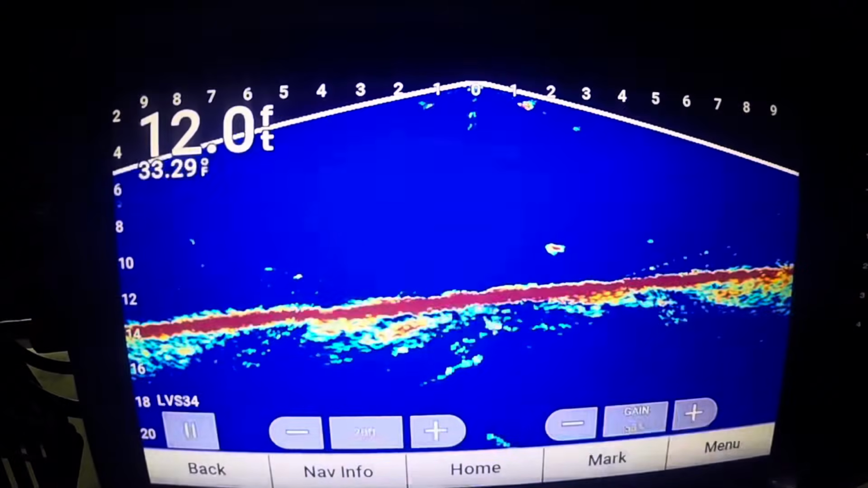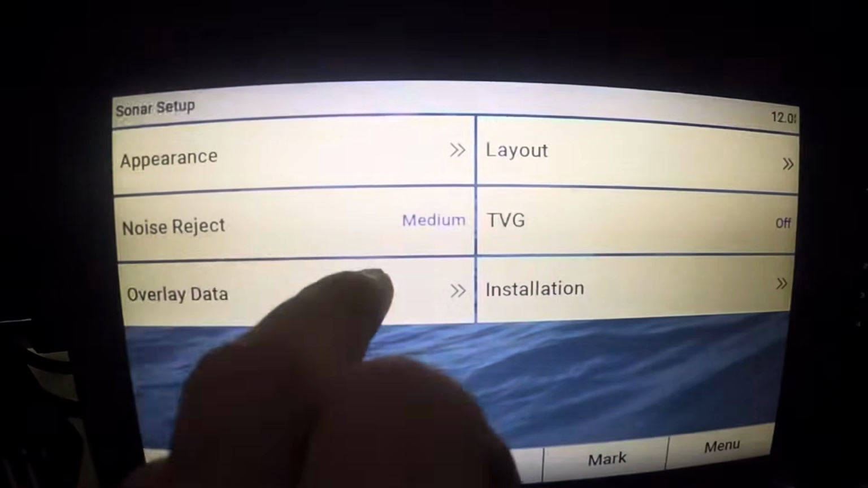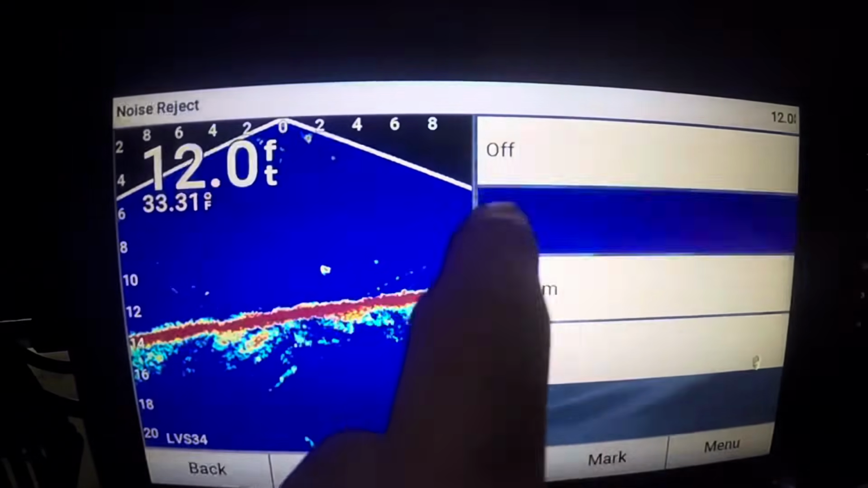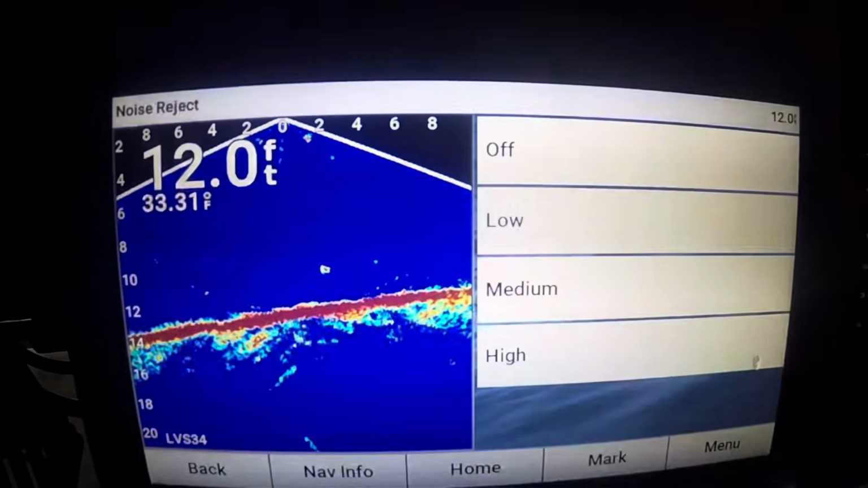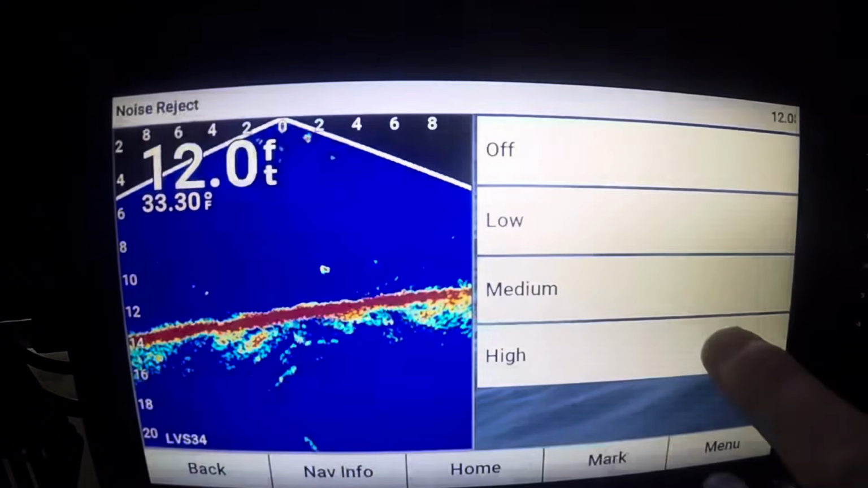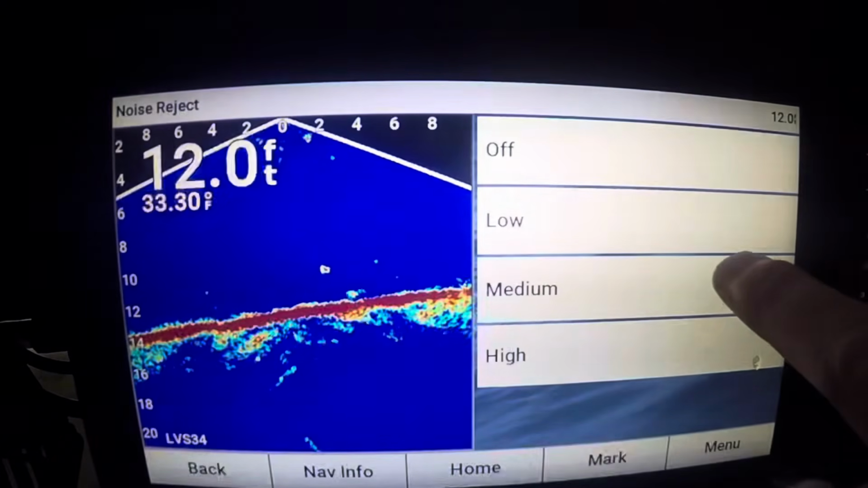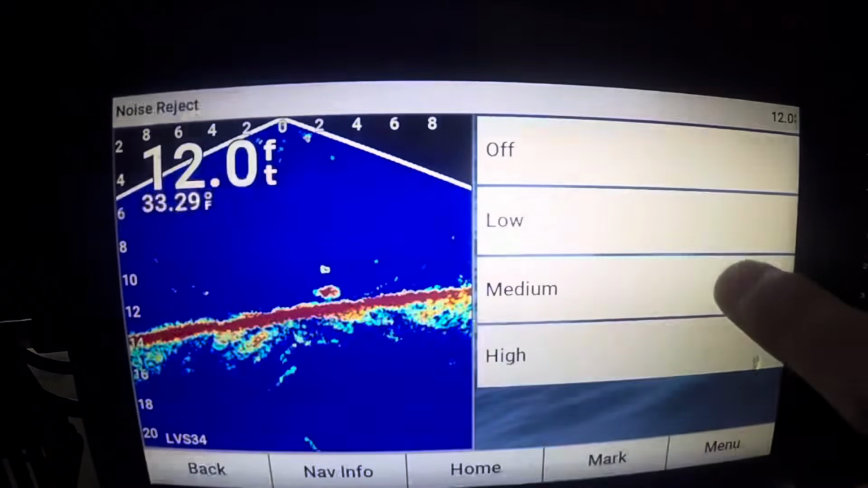Now some of the more important things I find, or the things that'll make or break your viewing, is going into sonar setup, noise reject. Noise reject you should have on low or medium, no higher. High is good, you're gonna clear up a lot, but you're gonna have more lag, and you're not gonna have as defined a picture. Oh, there's a fish.